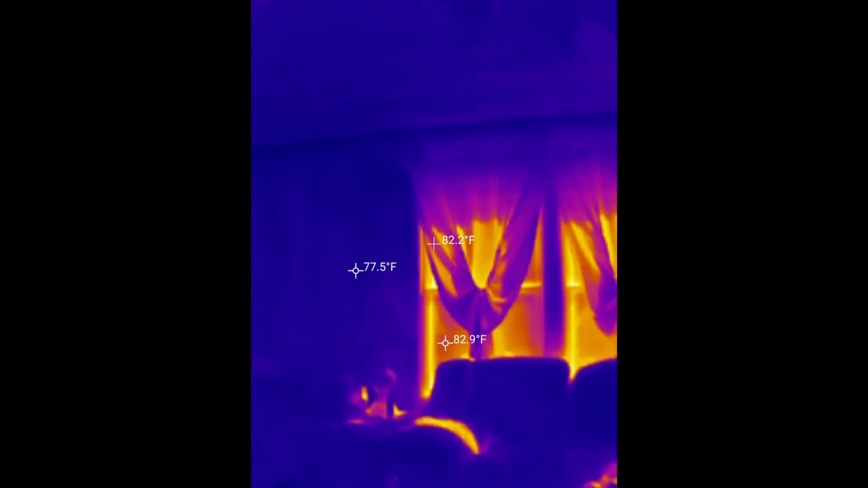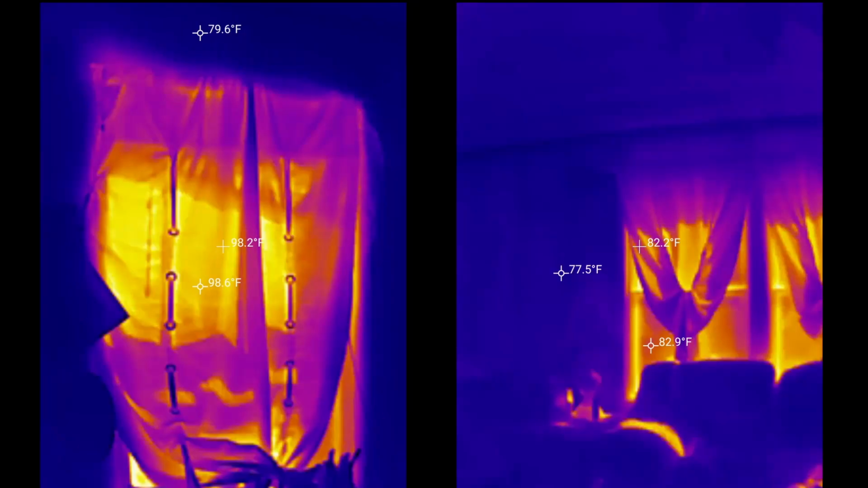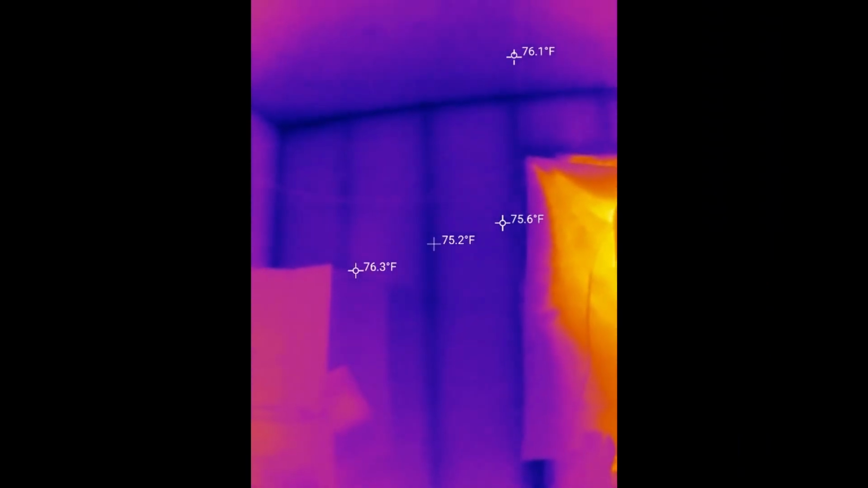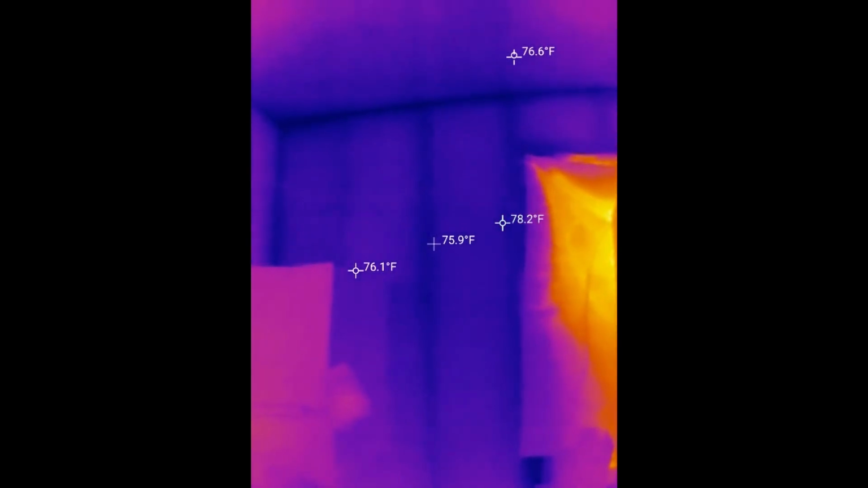Now here you're looking at a south-facing wall, and you can see the temperature difference between the window temperature and the wall temperature. Here is that same south-facing wall with an older window. So this window's old enough to have window weights. And you can see the difference between an old window and a more modern window with the temperature differences from this one and the previous one we looked at. Look at this wall. We can actually see where the studs are. In this instance, it works as a stud finder. That's not going to work every time, though.